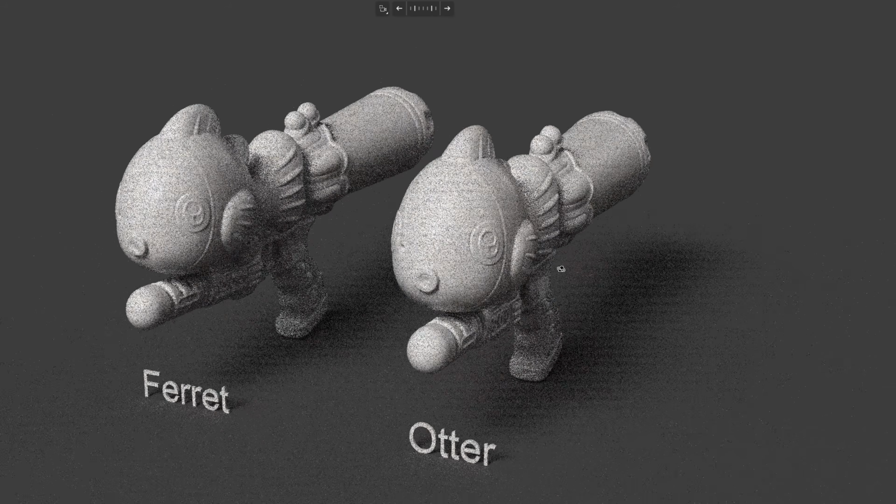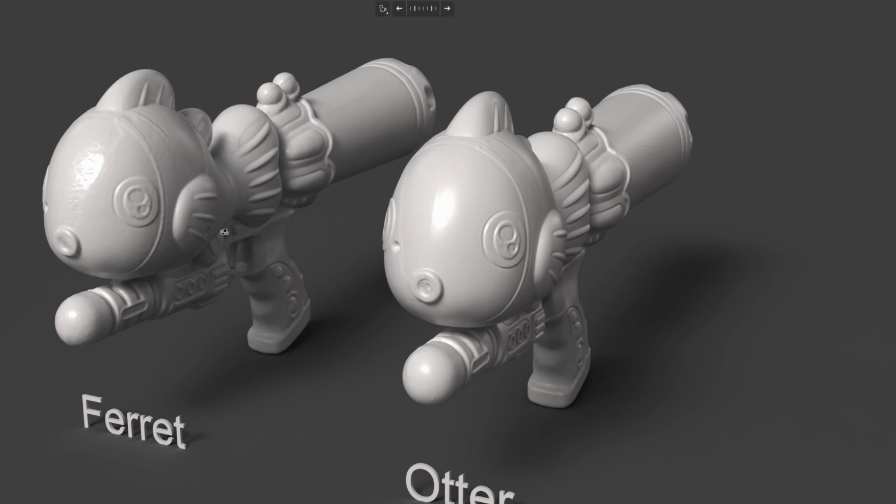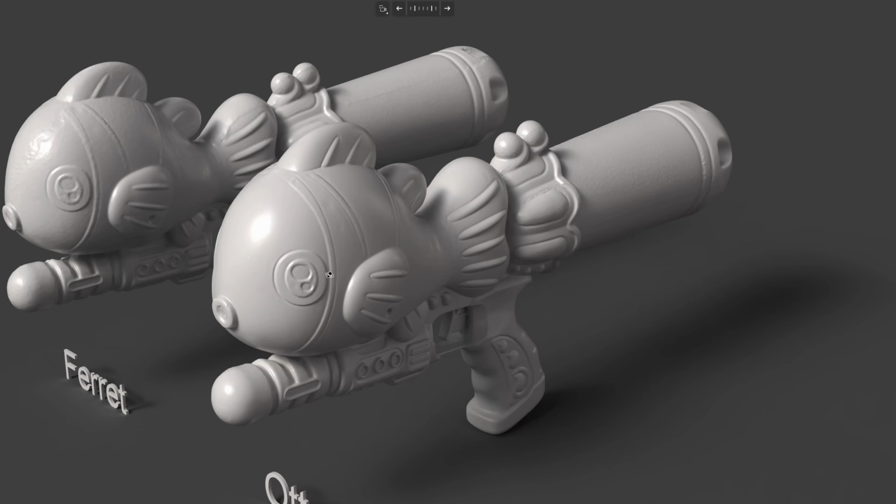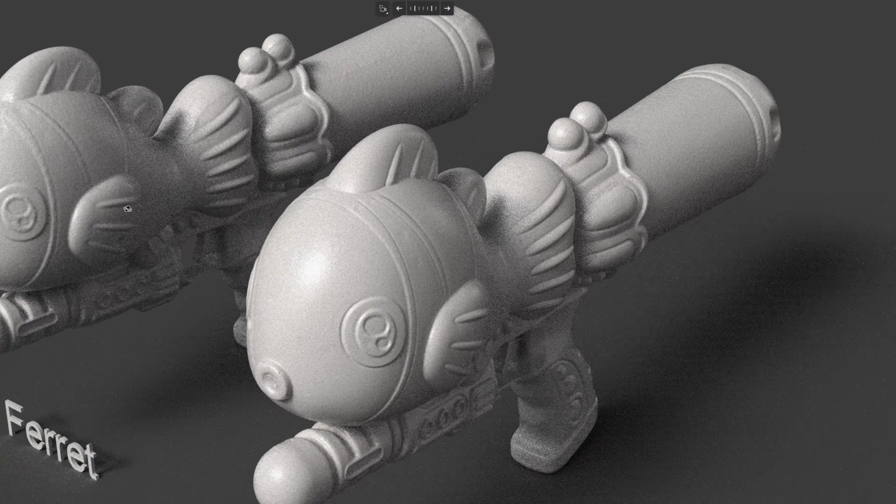If you look here and compare the Otter and the Ferret, the Otter gave a much smoother surface. It was fusing with 0.25 mm resolution. And if you look into the eyes area, the Otter can scan black color much better than the Ferret. See the eyes and the stripe of the fish, they're all scanned, and it gives a very smooth surface compared with the Ferret, which gets a rougher surface in the black area.